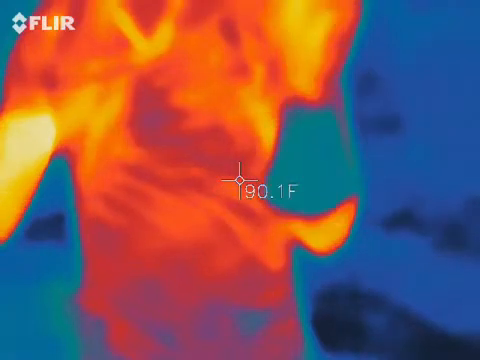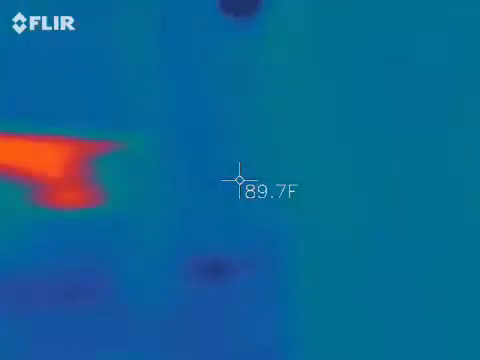But watch, go ahead and point it at this wood panel right here. Just dropping. Look at how the colors move. It pretty much bled out, right? Yes. So watch what happens when you put my hand in there. It's right back in.